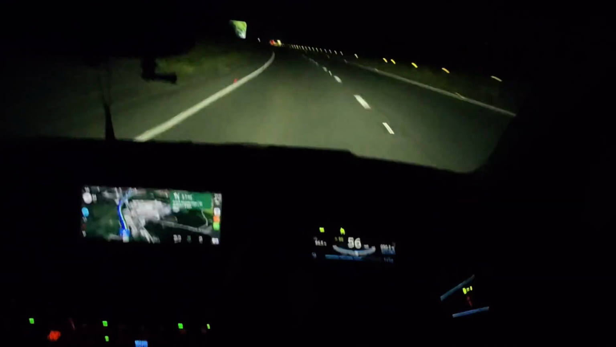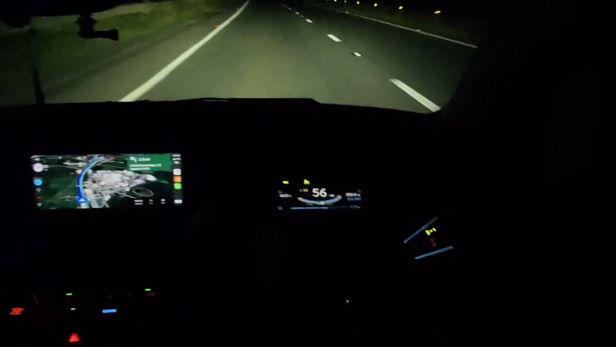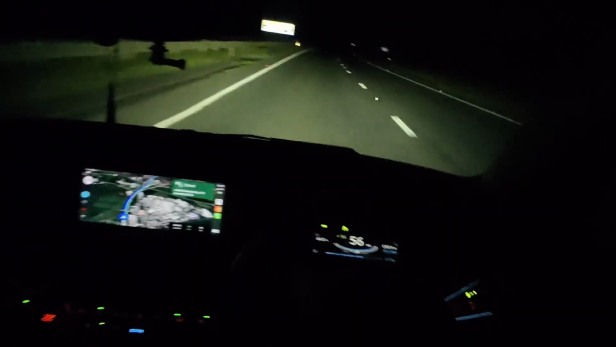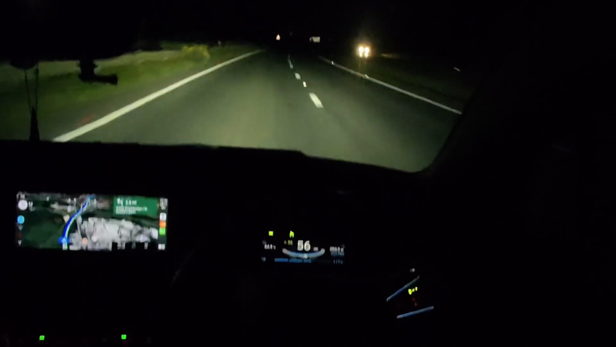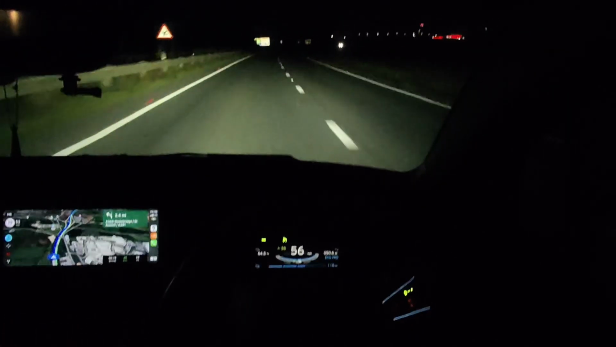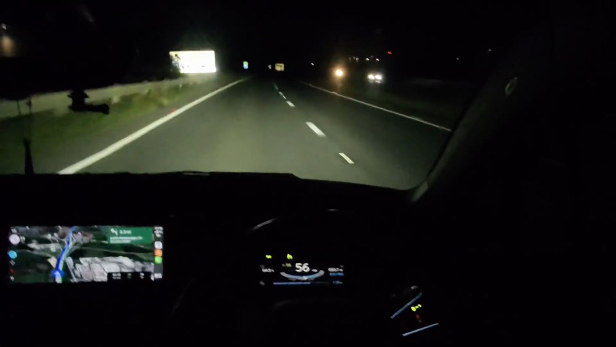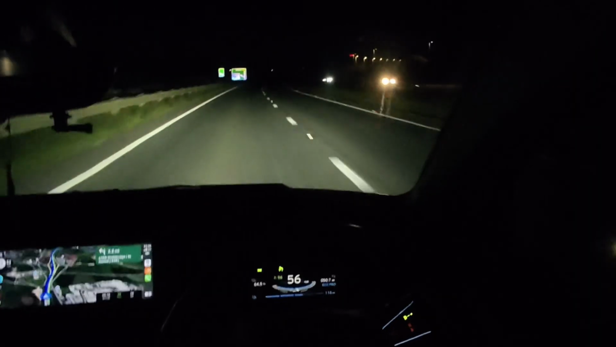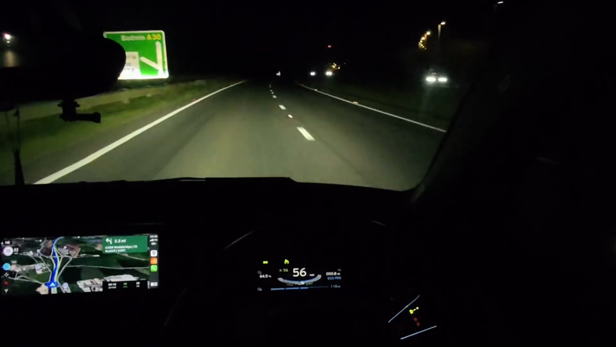Well, we have now used a bit more, 50 miles down, and we've used 35% battery to do them 50 miles, which is not really good economy. This little test is just purely to see the difference in a journey of exactly the same distance from it being preconditioned.